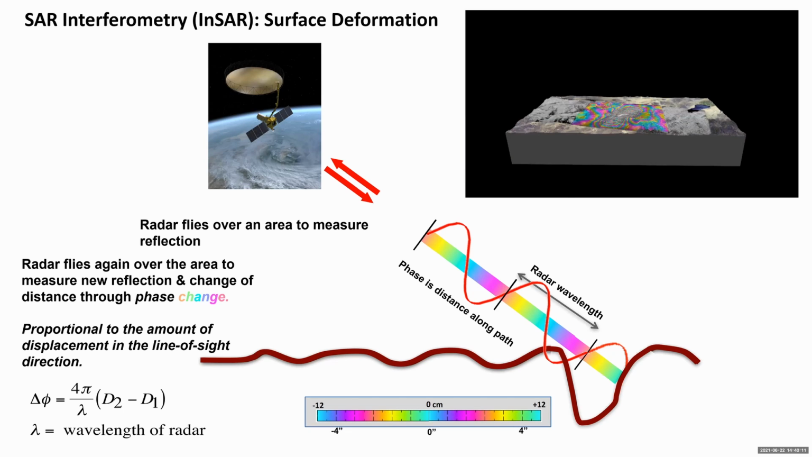If the surface has changed, like here where the surface subsided in a hole, and you see something in the line of sight direction, then that phase change is directly proportional to the change in distance to the ground in the line of sight direction. For subsidence, you would see a fraction of the vertical change depending upon the line of sight direction from the radar, and that is usually, say, 30 to 45 degrees from a satellite-based instrument.